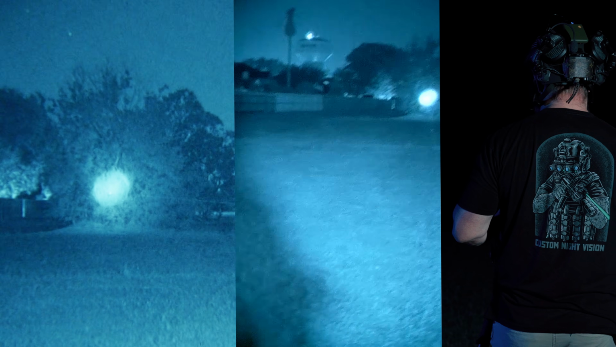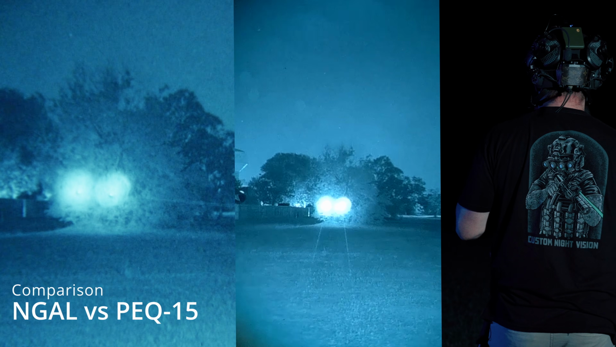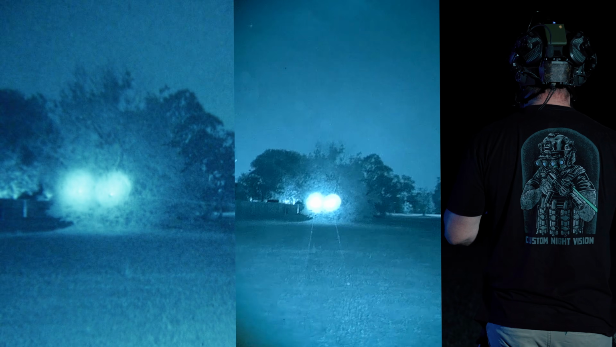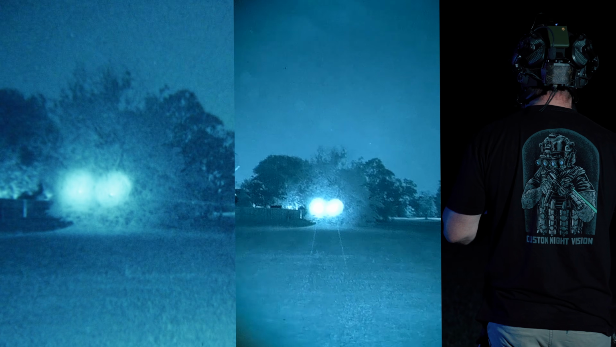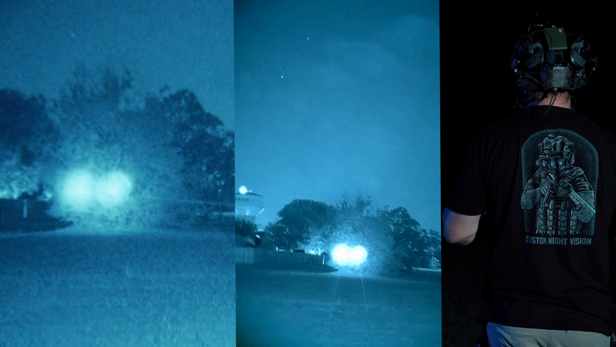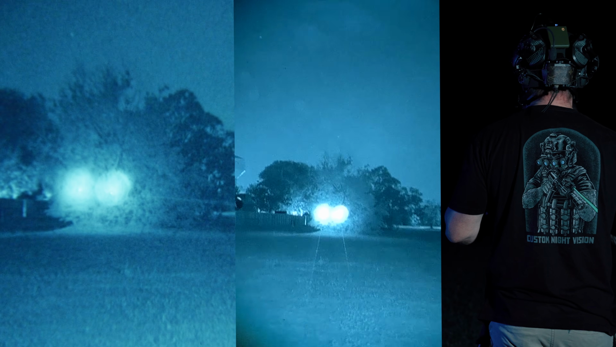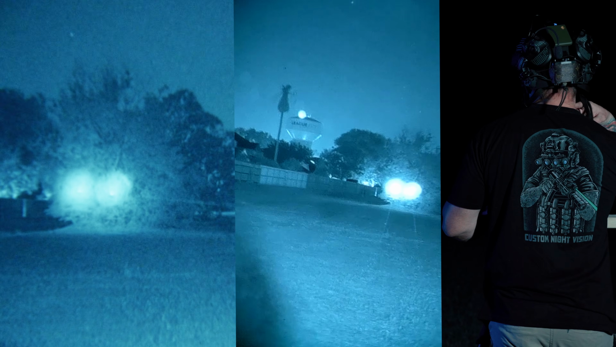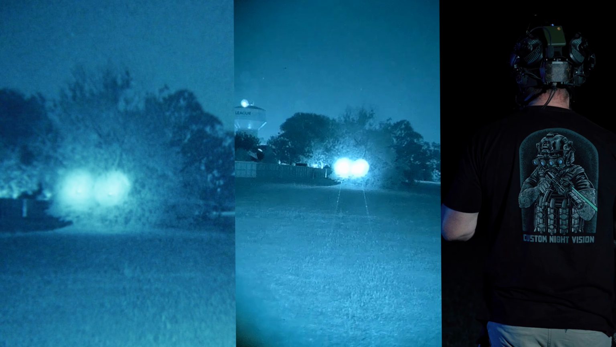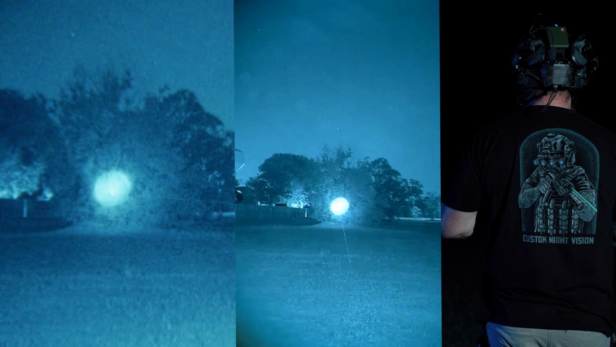Let's turn this NGAL on and compare it side by side with the PEQ-15. So the NGAL really is the newest version of the PEQ-15, or not really, the LA5. It doesn't have as much output, but it's essentially a smaller version of the PEQ-15 with the V-cell laser technology. That's kind of why the edges of the illuminator aren't as crisp, from what I understand.